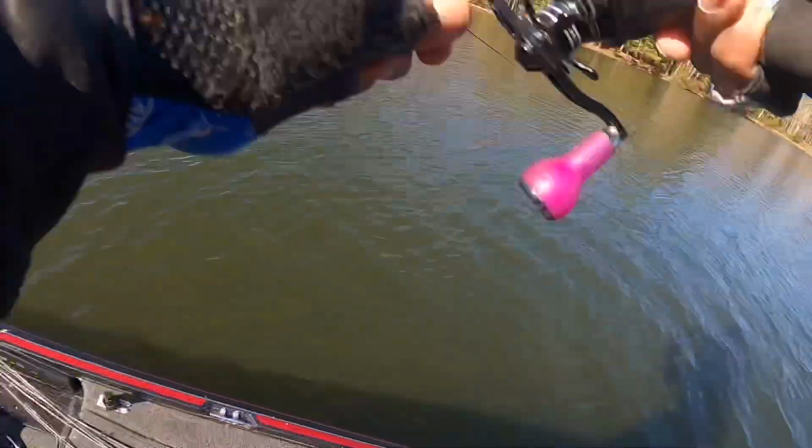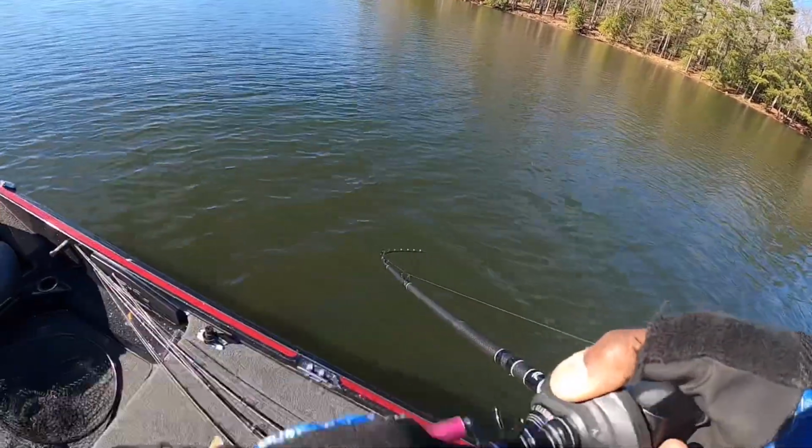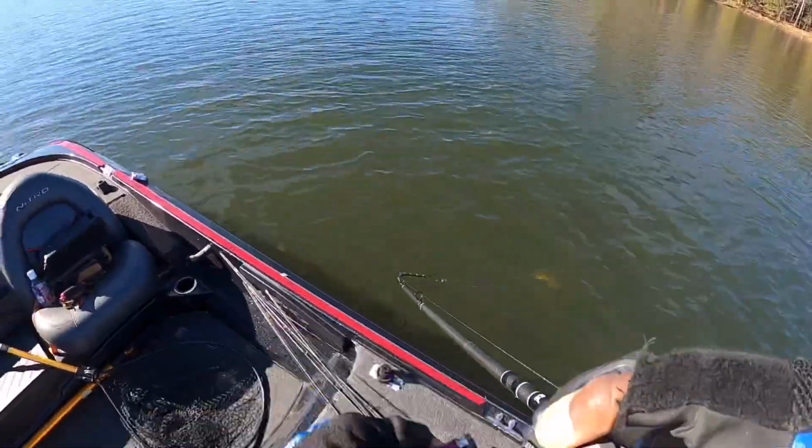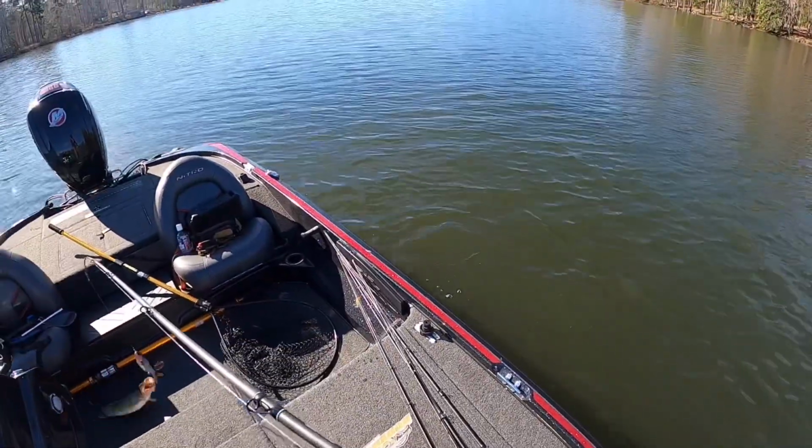Follower. We got a follower, guys. And we get this bad boy to eat it. That's a big old pickerel. That's who came after it the first time.